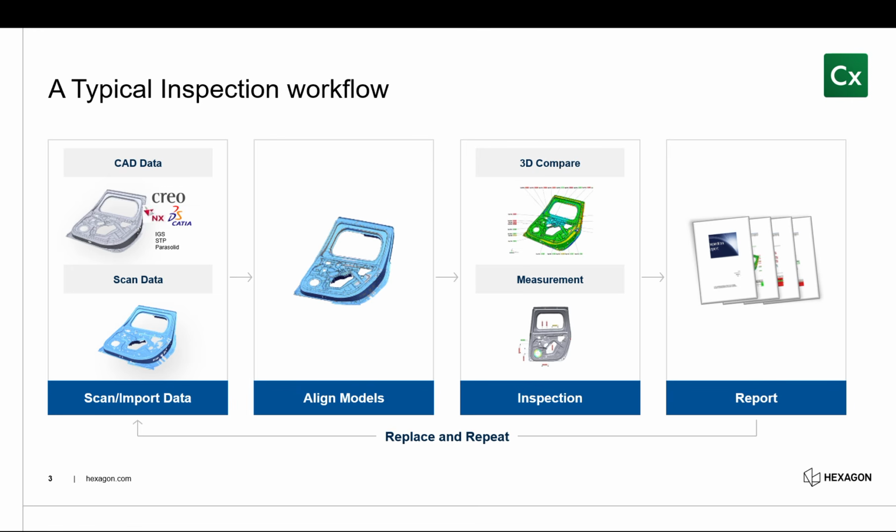But if we don't have CAD data, there are applications where you can do a scan to scan, or even just a scan to nothing. If you don't have CAD but you still need to inspect it, you can create reference geometry on that scan data and then analyze it based on basically a scan to drawing inspection.